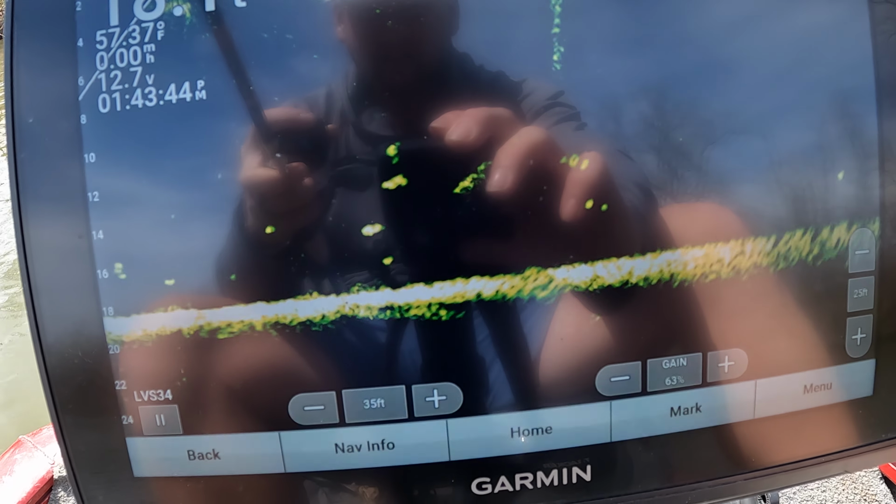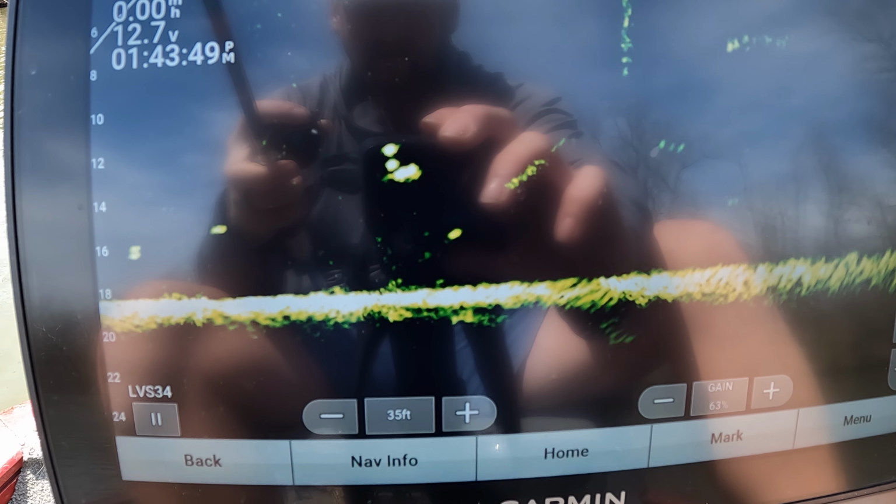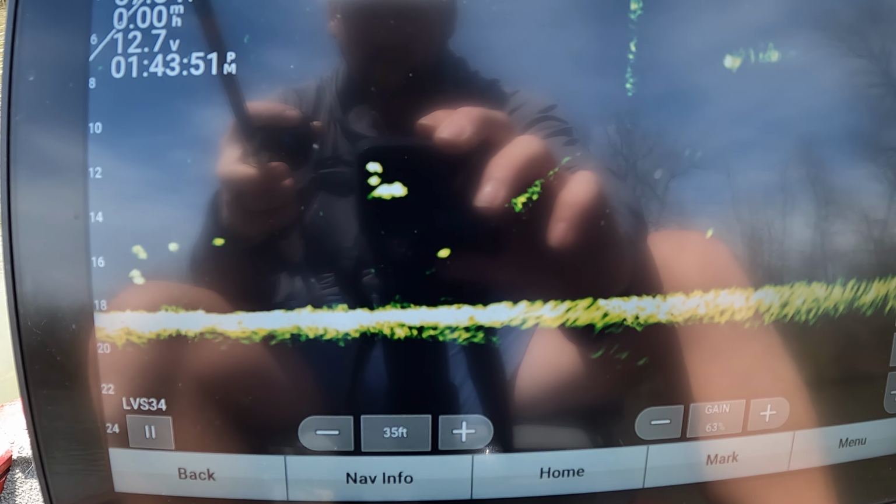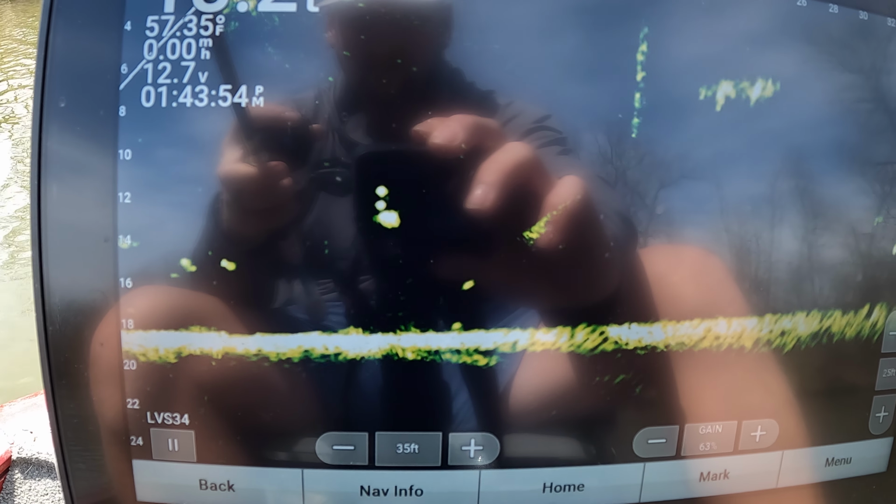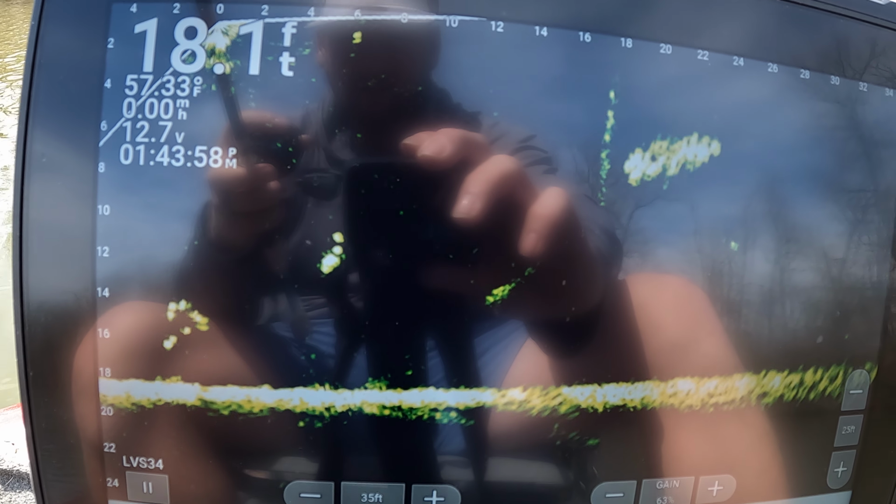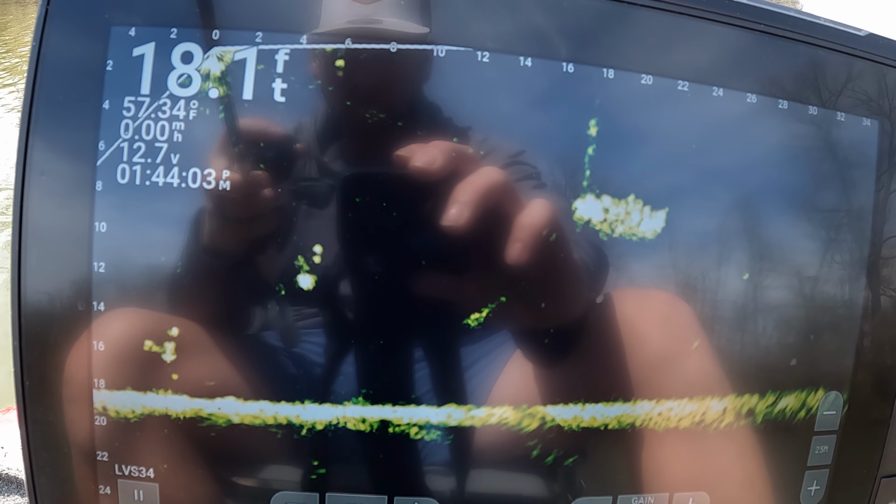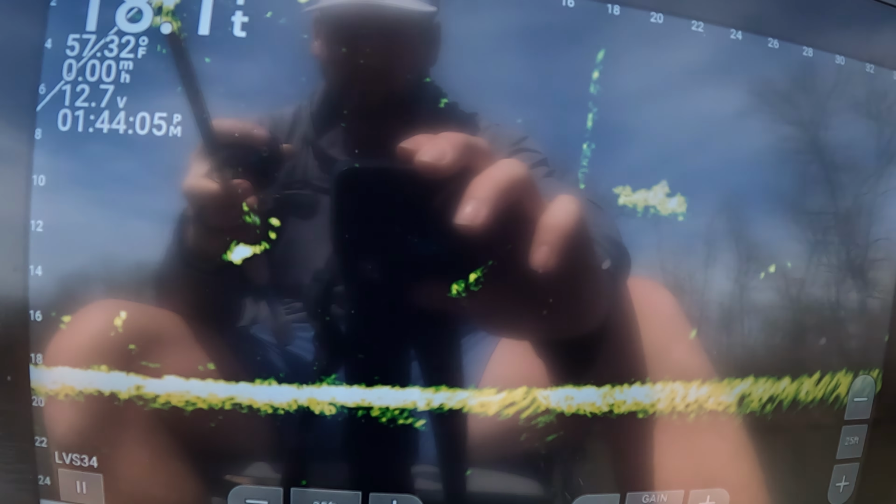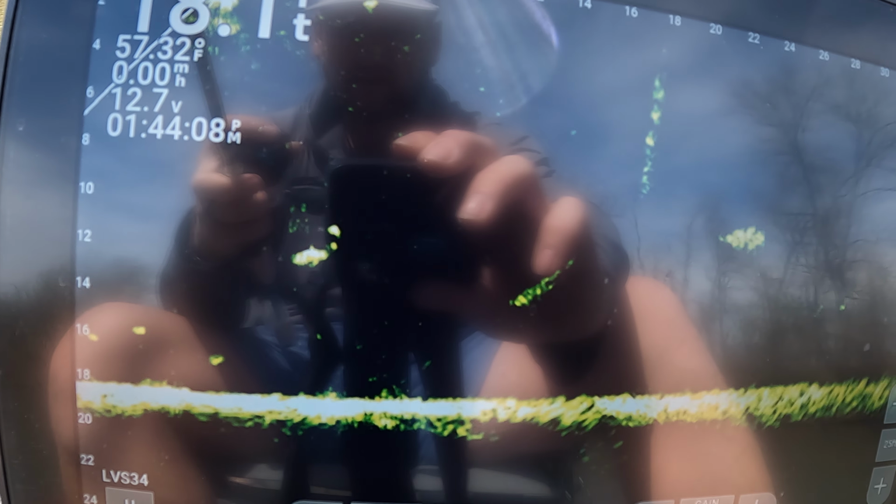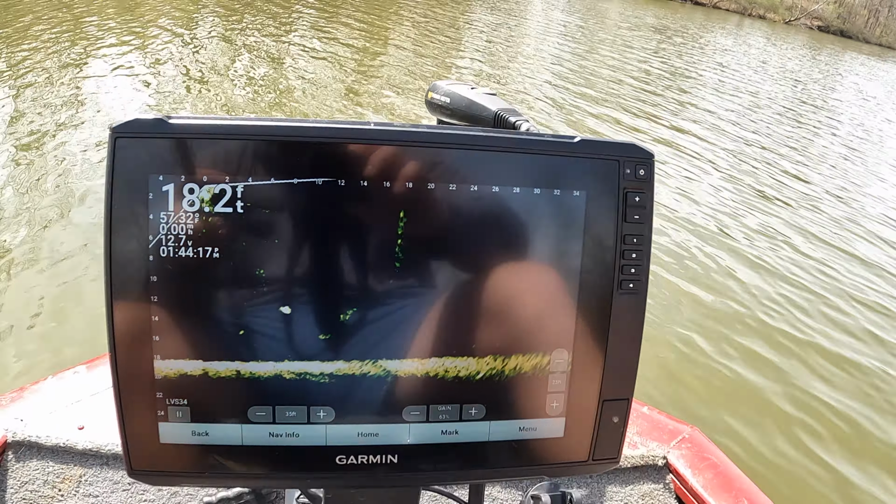You can get it right down on top of him. Oh, here he comes, here he comes, here he comes. Get it, what are you doing? Man, he checked it out and ran into it. Oh, here he comes back. Oh, it's crazy. Did everything but hit it.